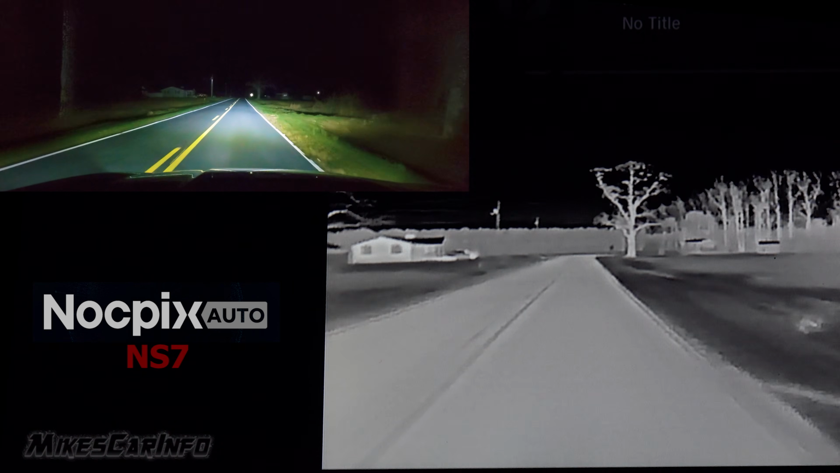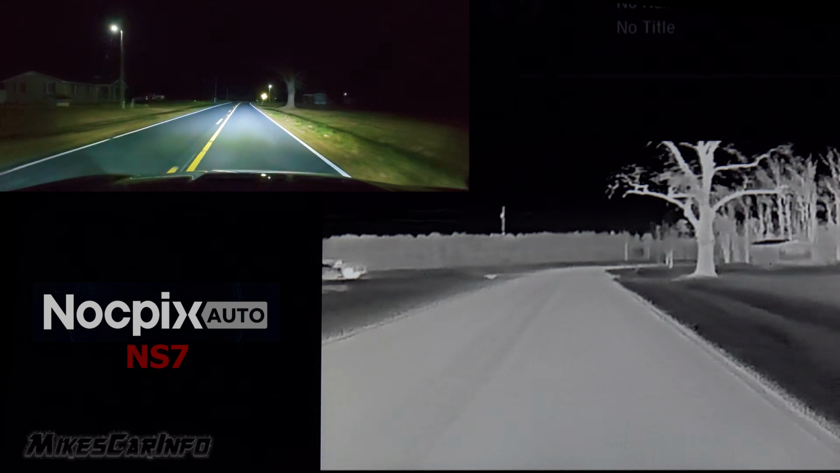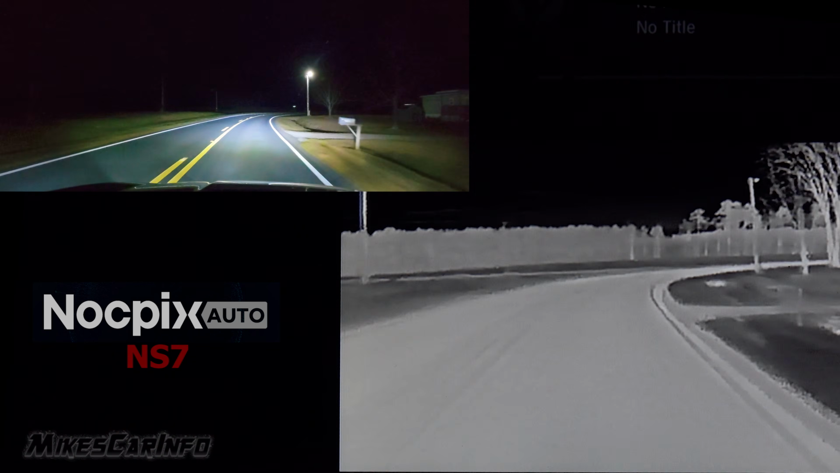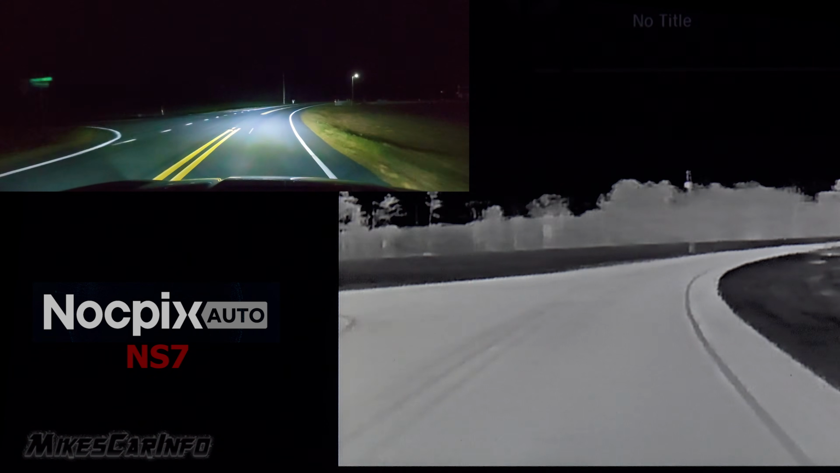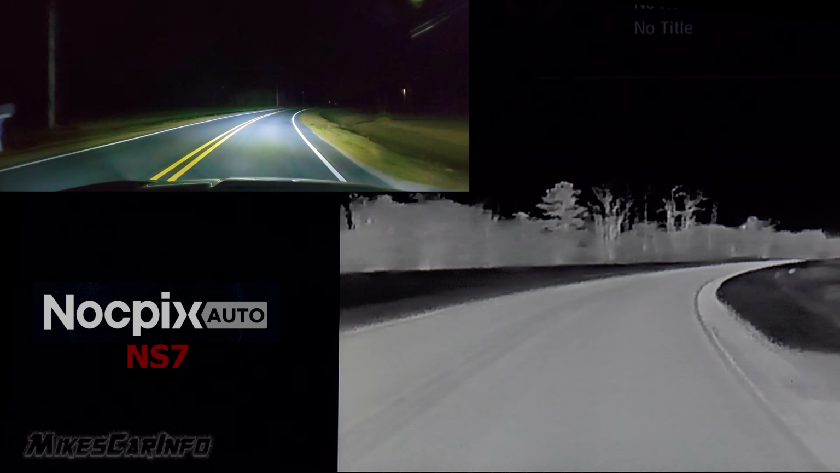The way this thermal camera reads is that everything that is hotter is whiter. So it's a white hot system. You can see the road is a little bit brighter than the surroundings because the road still has some residual heat from the sun shining on it during the day.